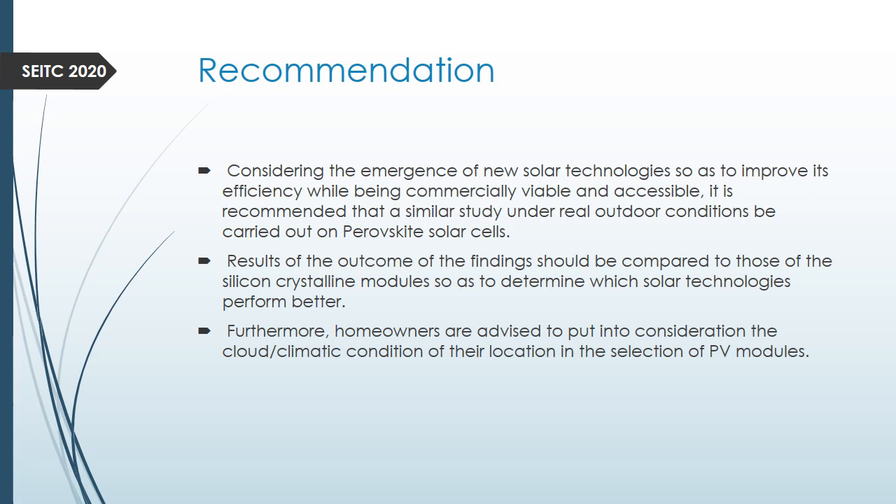These are other technological advancements in solar cell technology. The results of the findings should be compared to those of the silicon crystalline models, so that we can determine which technology performs better in the face of shading.